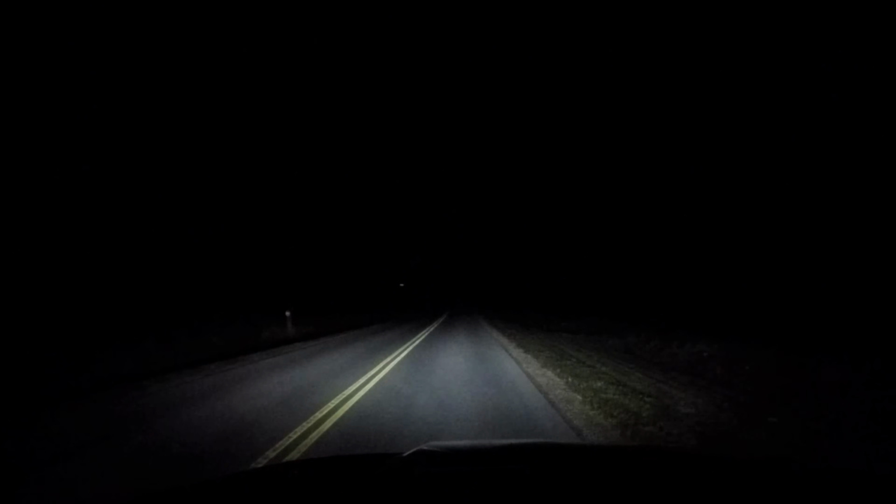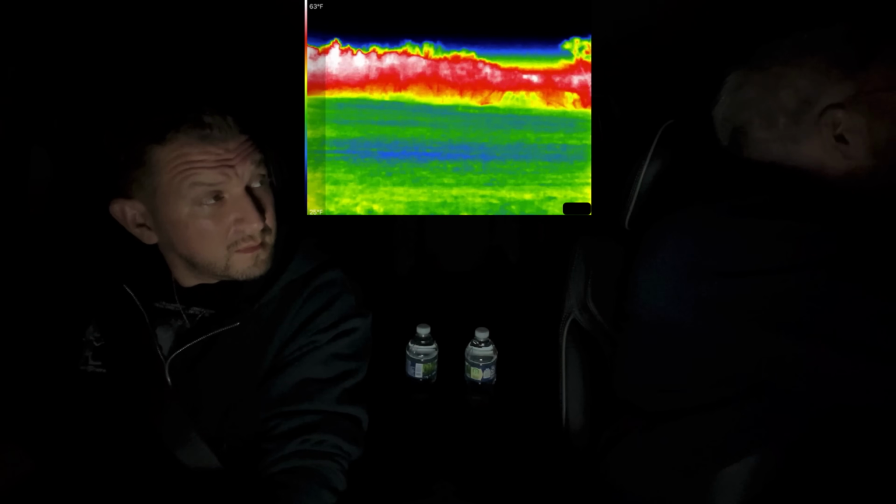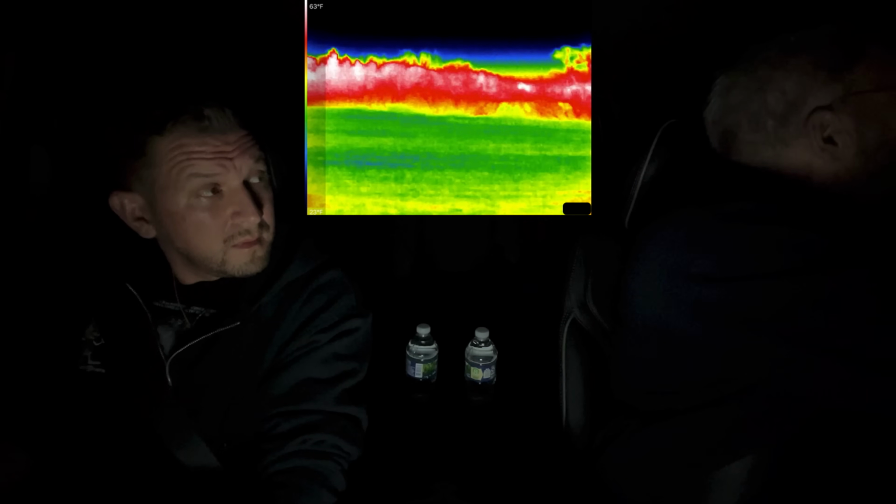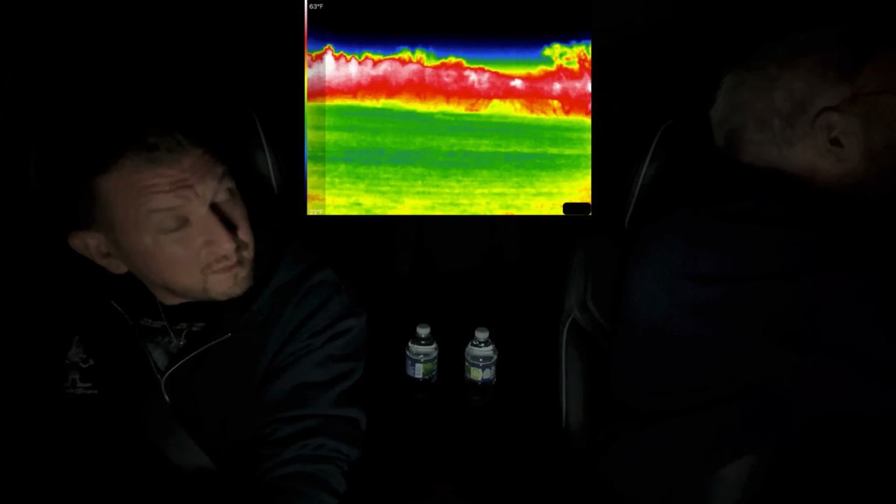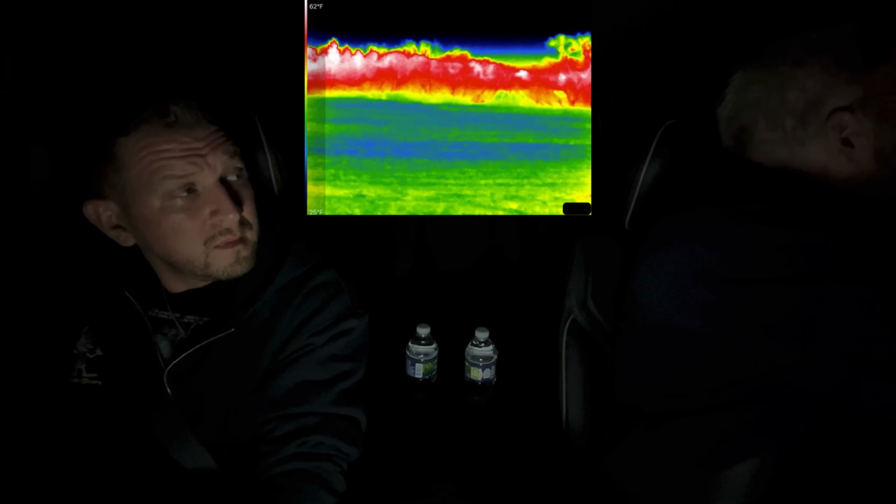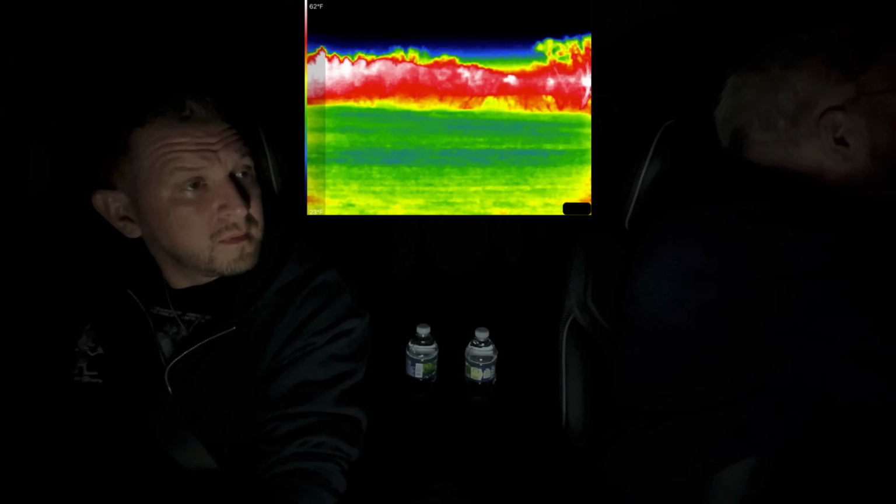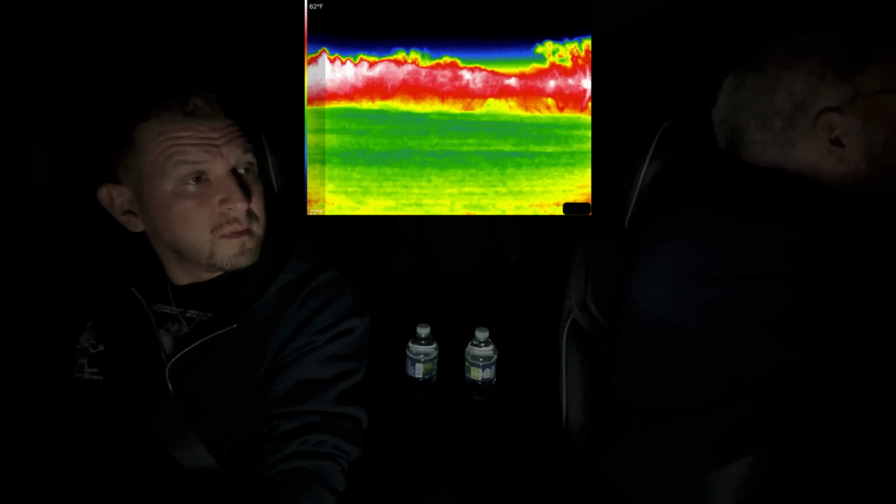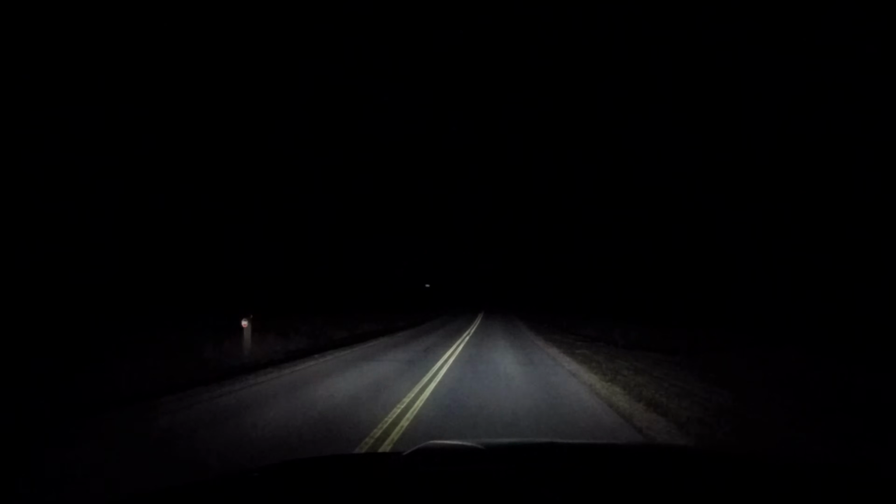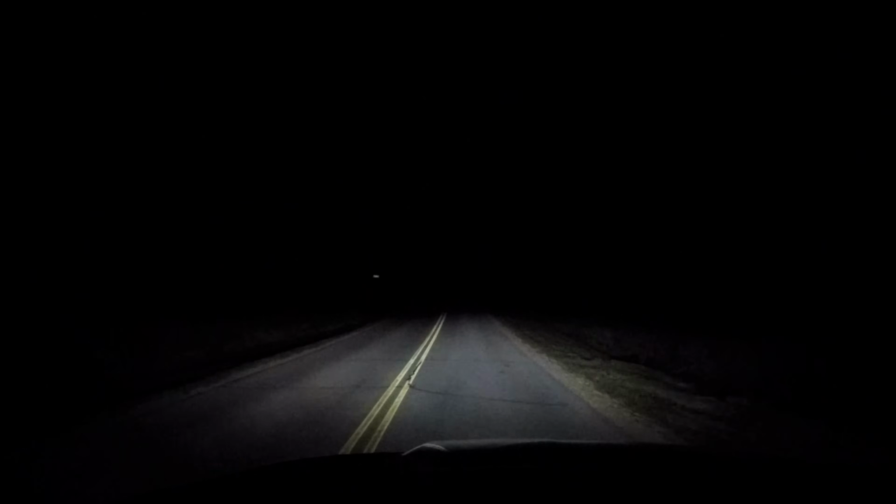We had a car just drive by. And I don't know if it's that, what I'm pointed on. You know, I think it's gone. I should have just kept the camera on it, but I didn't want to get the car. Unless it's that. That's just a bush. Might have just been a bush. Why don't you continue out that way?